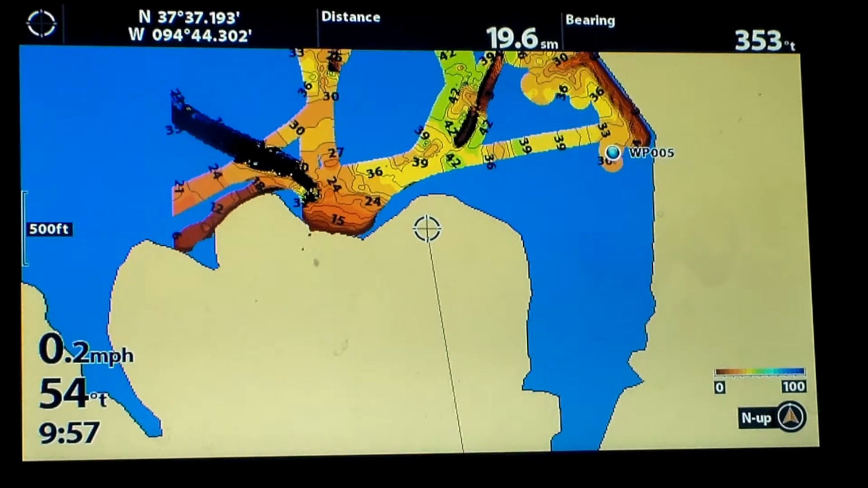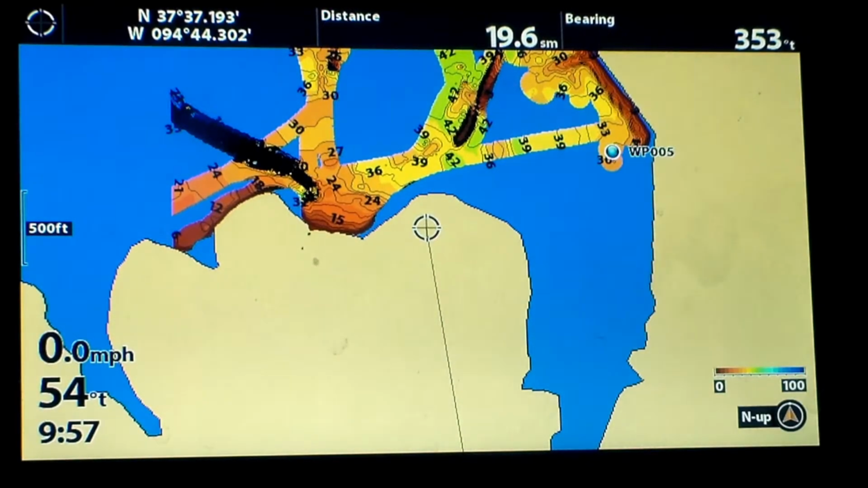We only got to fish for about an hour and 10 minutes tonight. We had some mechanical problems. But we still managed to put about 10 or 11 pounds in the boat in just an hour. And that wasn't leaving this little area. So, not a bad night overall.